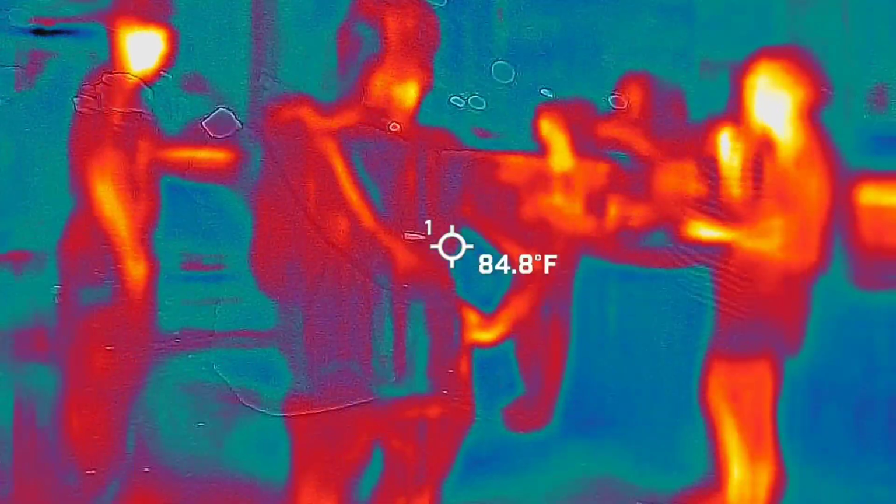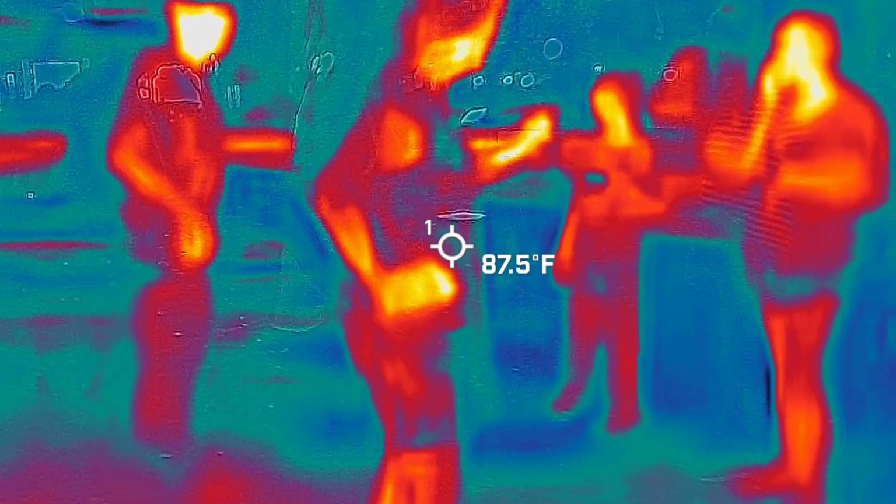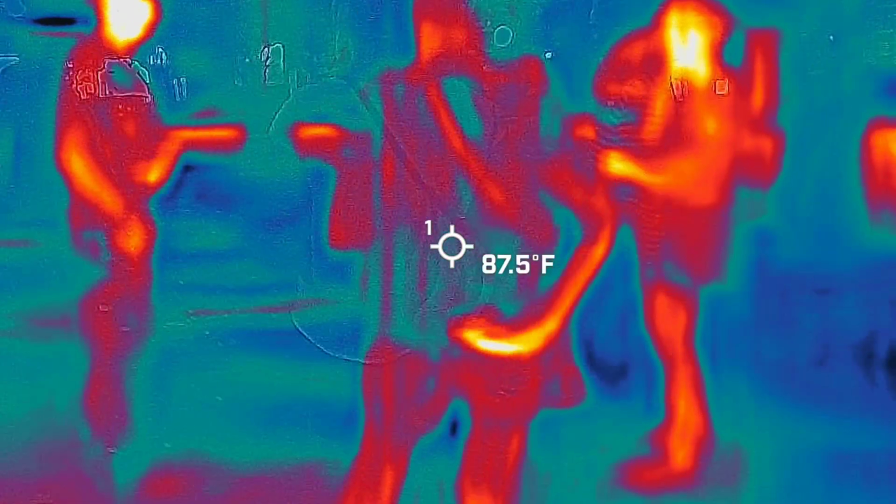Was Luke nearby? So it should be recorded on the audio? I don't think it was that close. It'll still hear it. It actually picks up, it is still pretty sensitive. Just remember it's not a walkie-talkie.